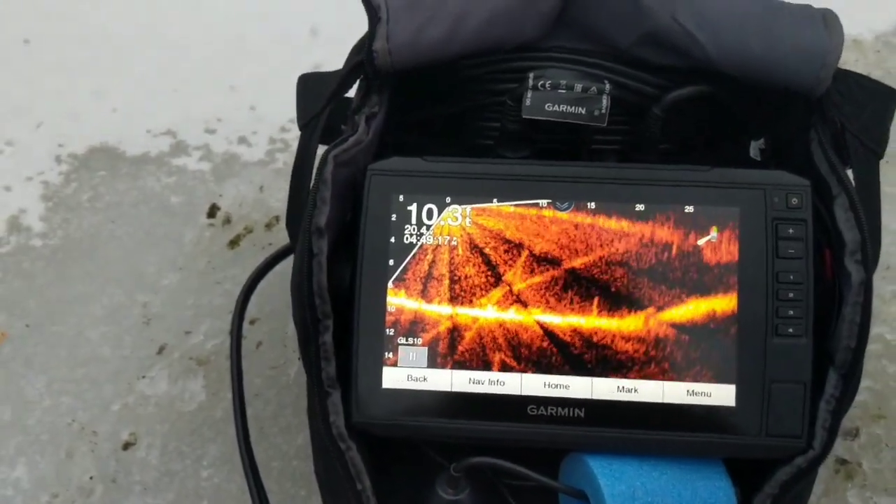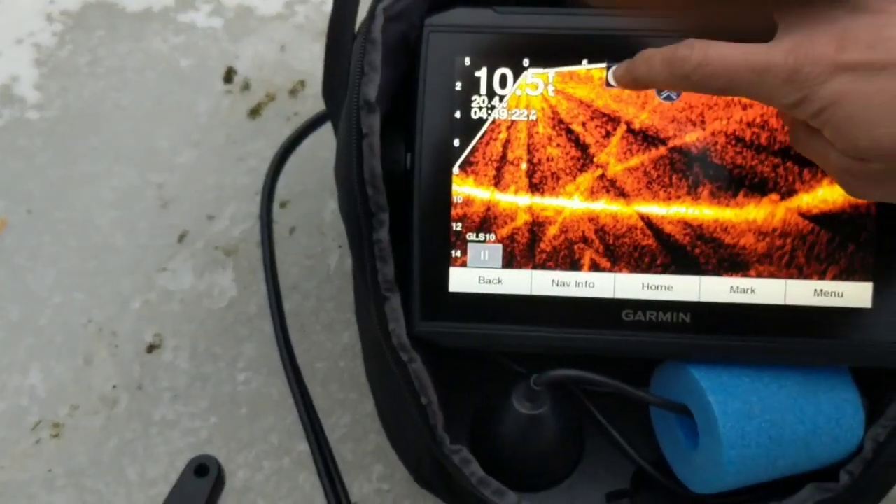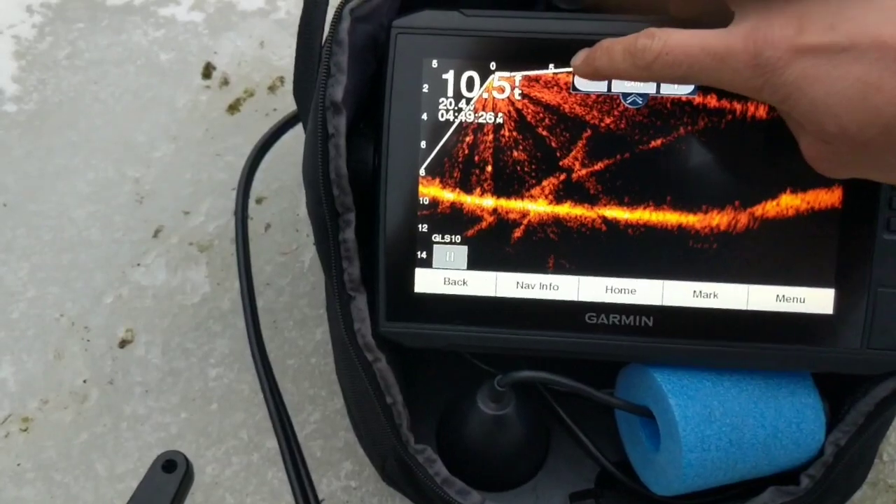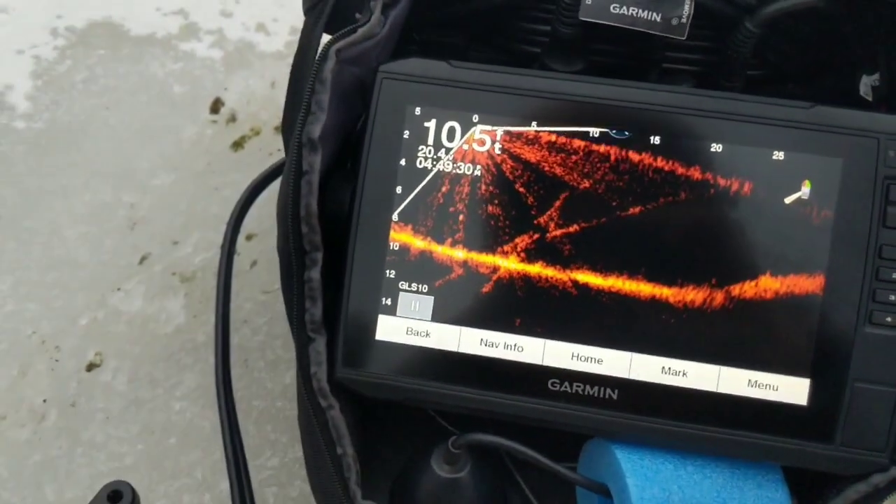Okay, so a few settings that you're going to want to do. First of all, you want to start with your gain. Back your gain down until you can still see your jig, but you might want that to be a little better.